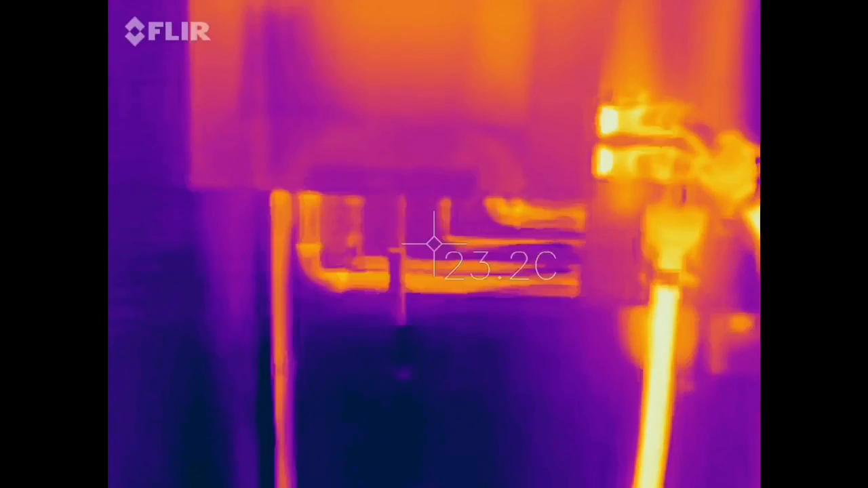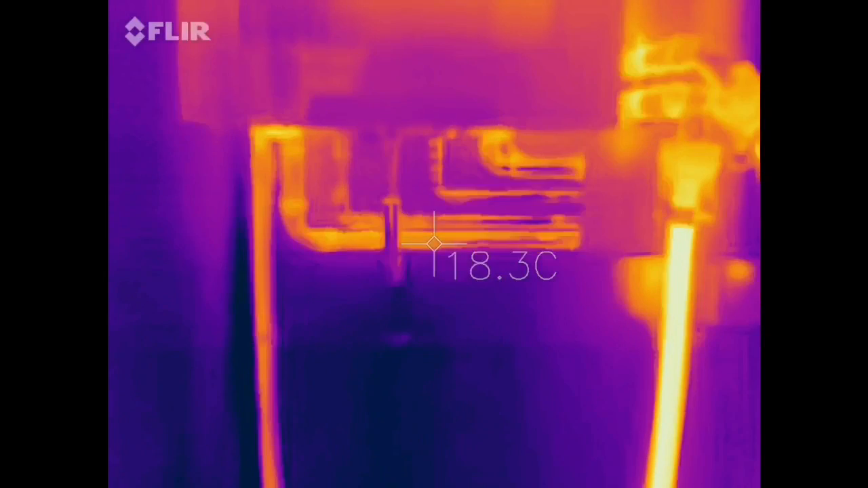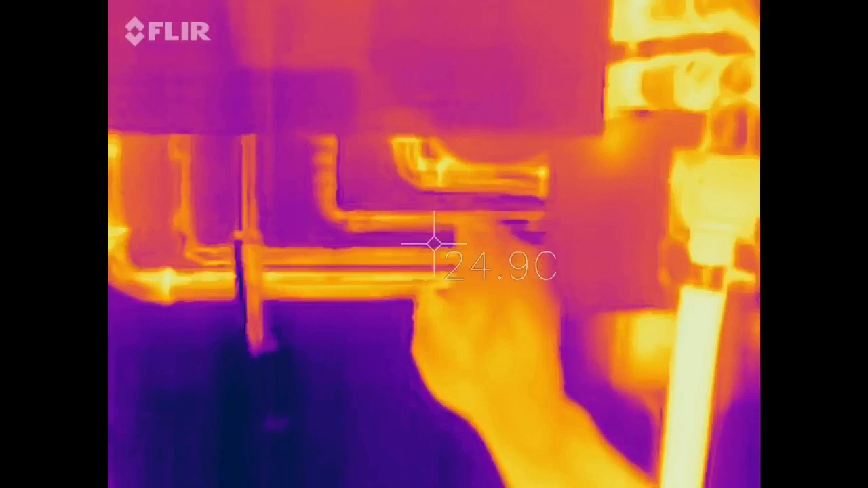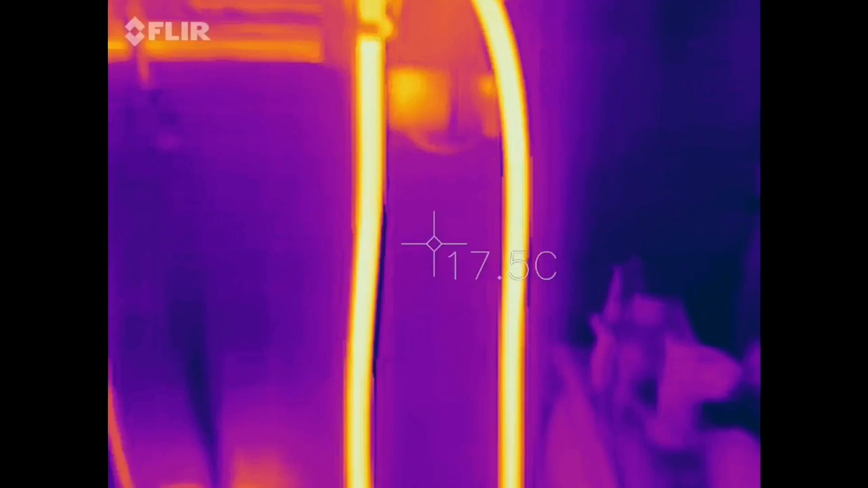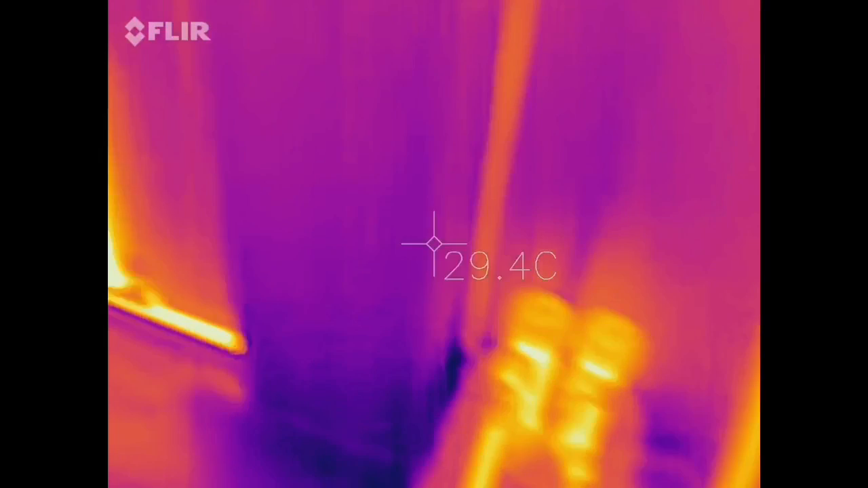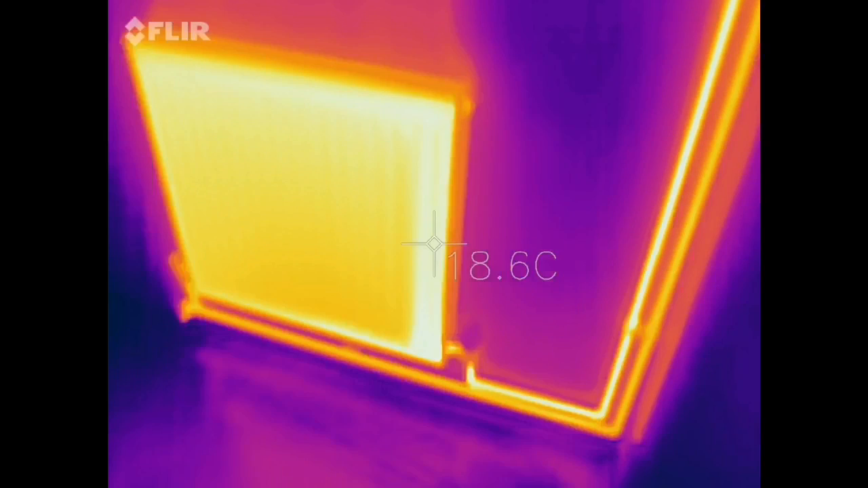Okay, so here's our thermal imaging with the FLIR 1 Pro. You can see here we've got some heat in the flow, and then some in the return there. And then you can really tell on the Magnacleanse, on these rubber hoses, the heat going through them. And then we can also see on the radiator here, it's circulating really well.